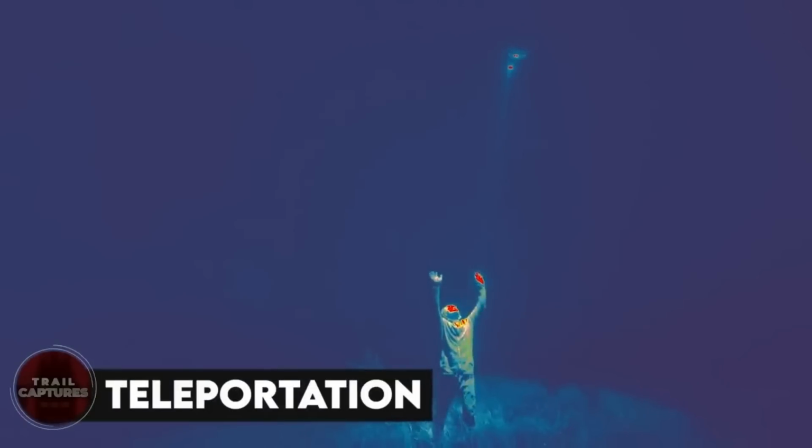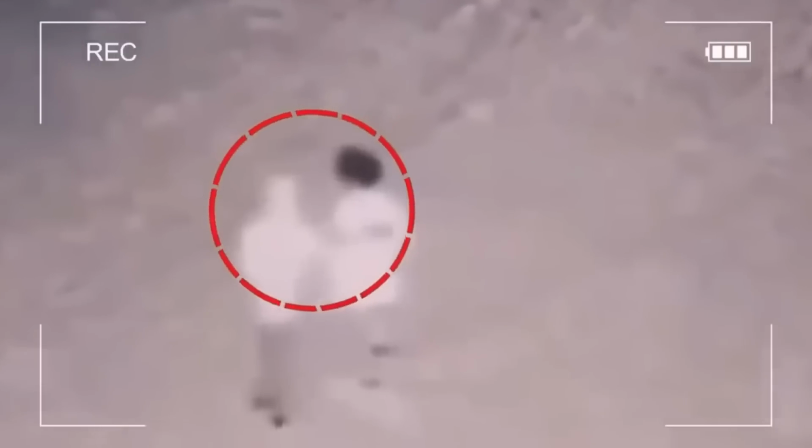Teleportation. Two friends were out at night having a little walk in the neighborhood when they were caught on a nearby CCTV camera. A second passed, and we see one of the friends vanishing from the scene. It happened like in alien movies where the cows get teleported by the aliens. The other friends seemed pretty oblivious to what had just happened, which led us to think that the video might be fake. Still, nothing is for sure.